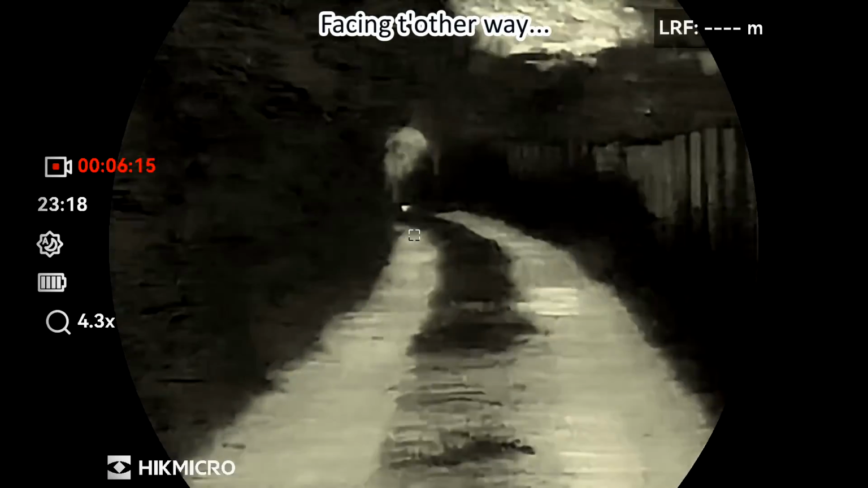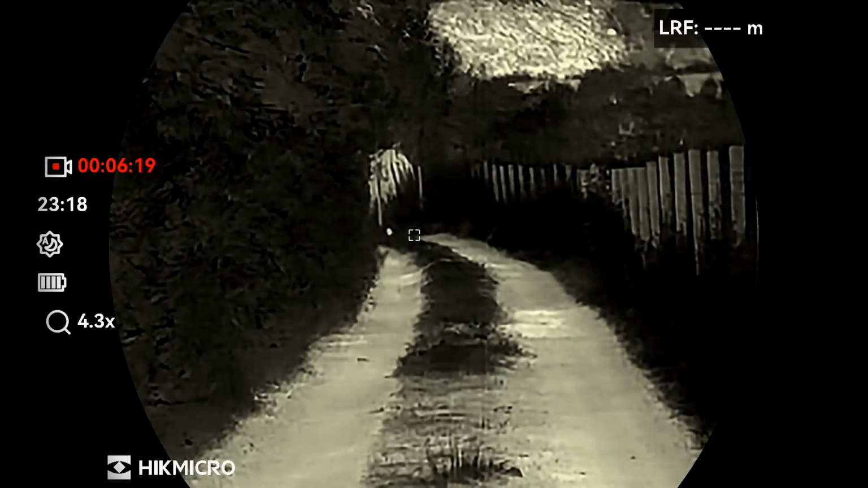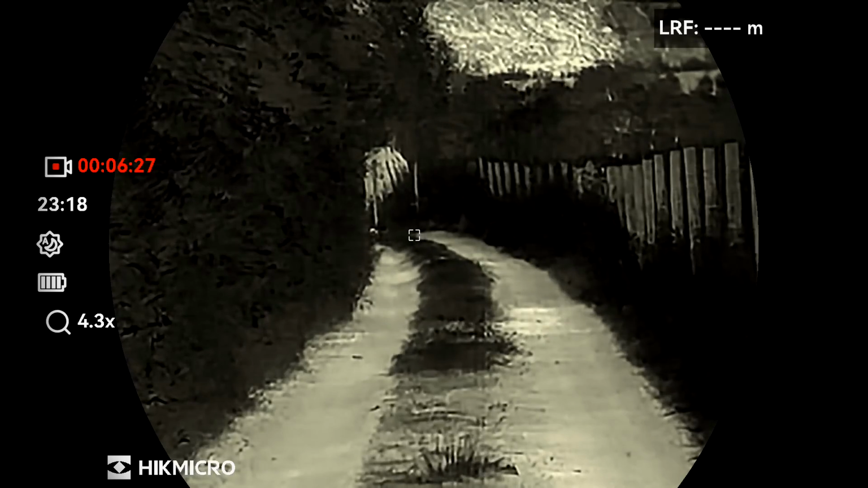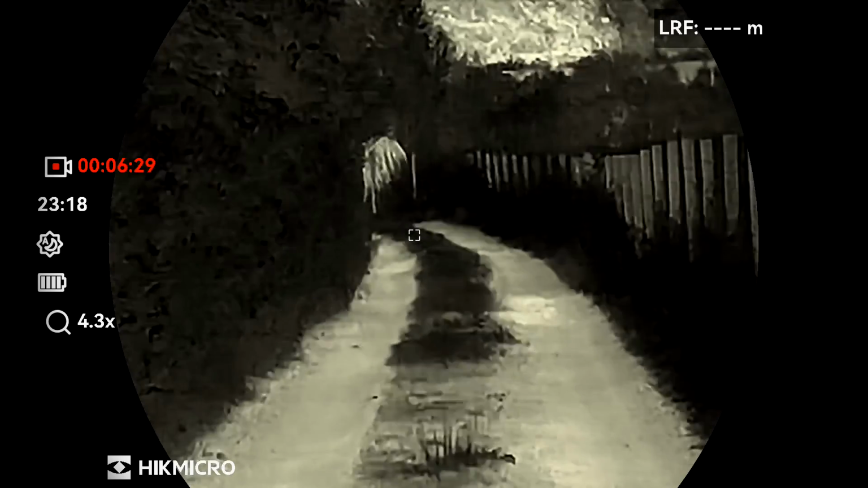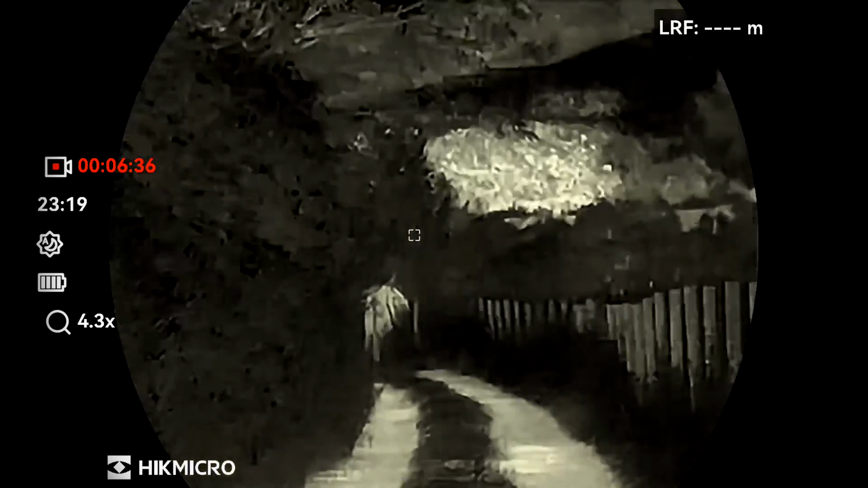Focus on the track. And it looks like there's a rabbit. Pop it into thermal. Oh no, it's gone. This is us still at base mag thermal.